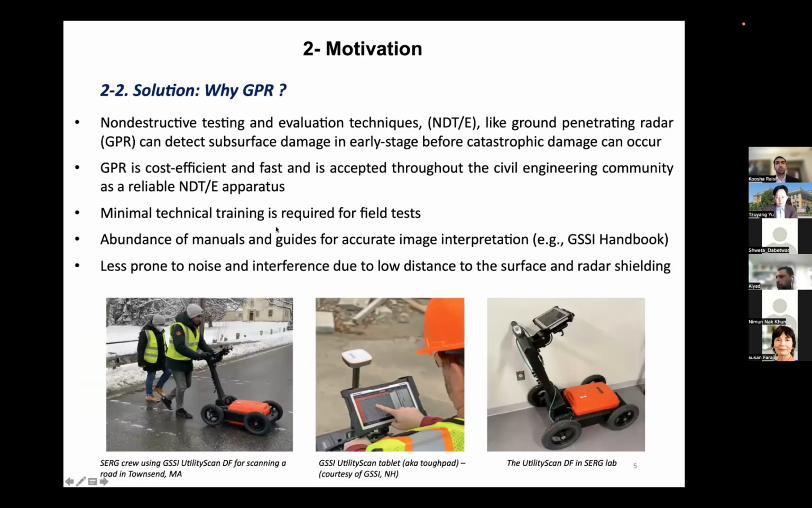Now, why are we using GPR, or ground penetrating radar? Non-destructive testing and evaluation techniques, or NDTE, can detect this subsurface damage in early stages before catastrophic damage can occur. GPR is very reliable, accepted throughout the civil engineering community, and it's very cost efficient and fast. Minimal technical training is actually required for doing field tests.